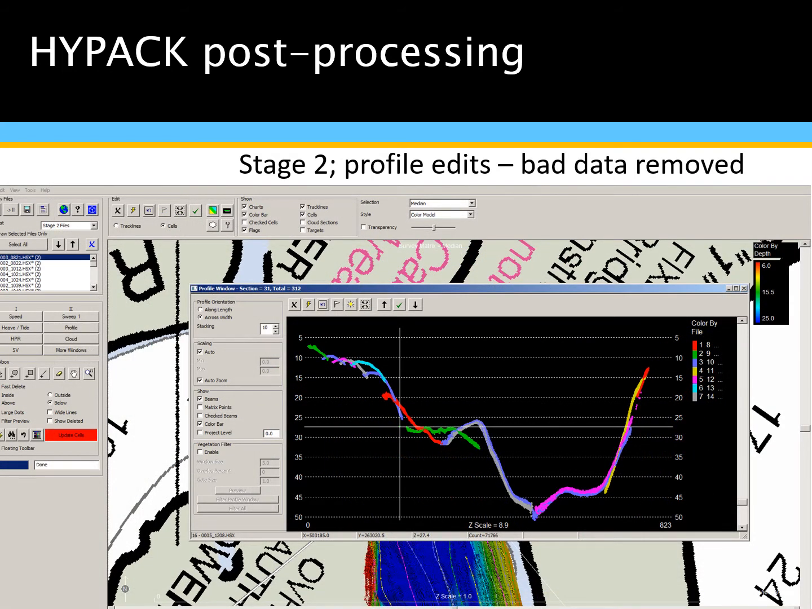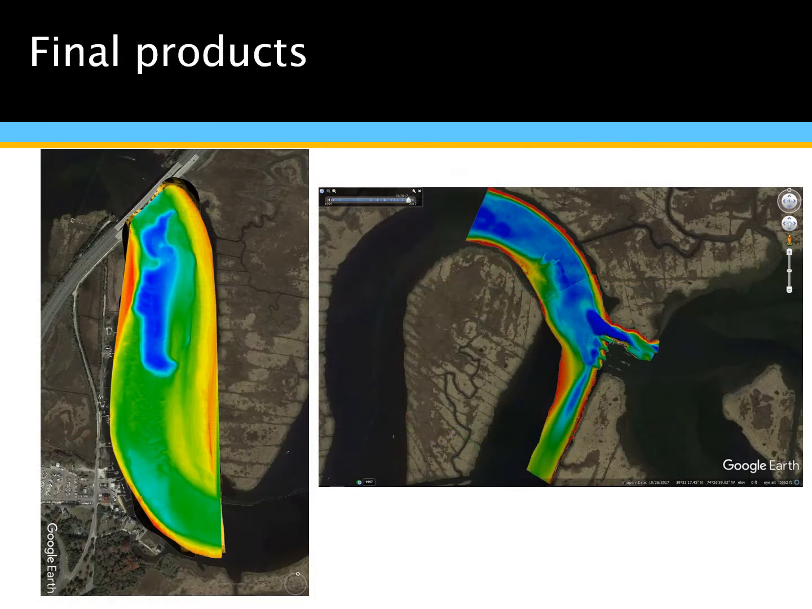Here we've clipped out those noisy data points at the end of the ranges for each of the survey lines, and that will then allow us to produce nice final products as we scroll through, and we do this to all of the profile views, the cross-sectional views. Produce nice, smooth final products.